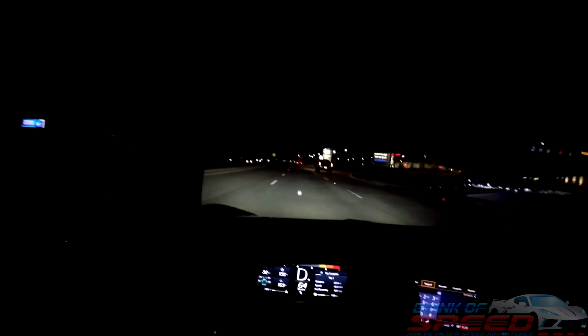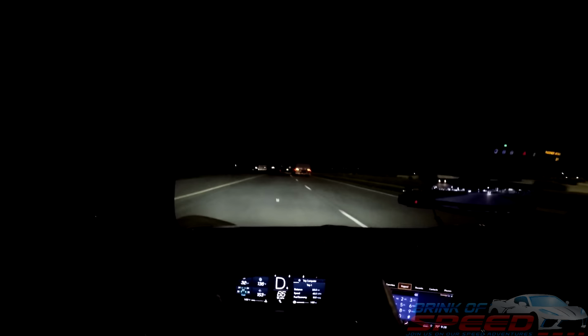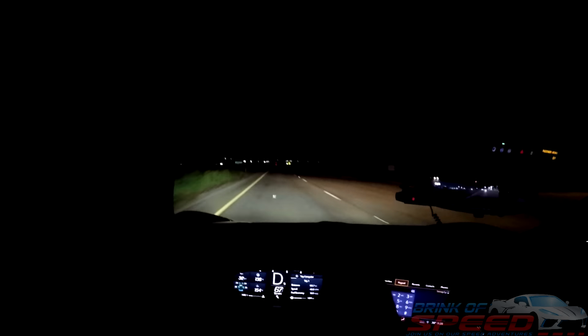See what I mean, folks? Oh, it's just a pleasure driving this car. It feels like a rocket ship. And the view that you get in racing mode is just awesome.